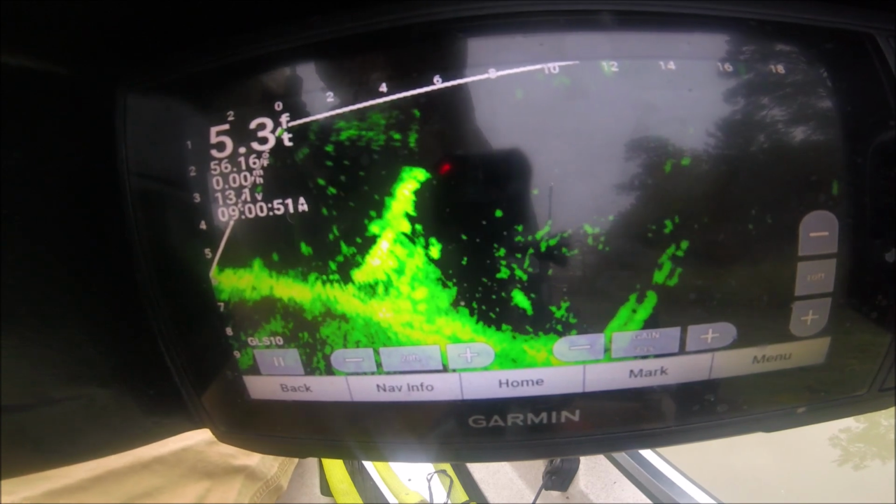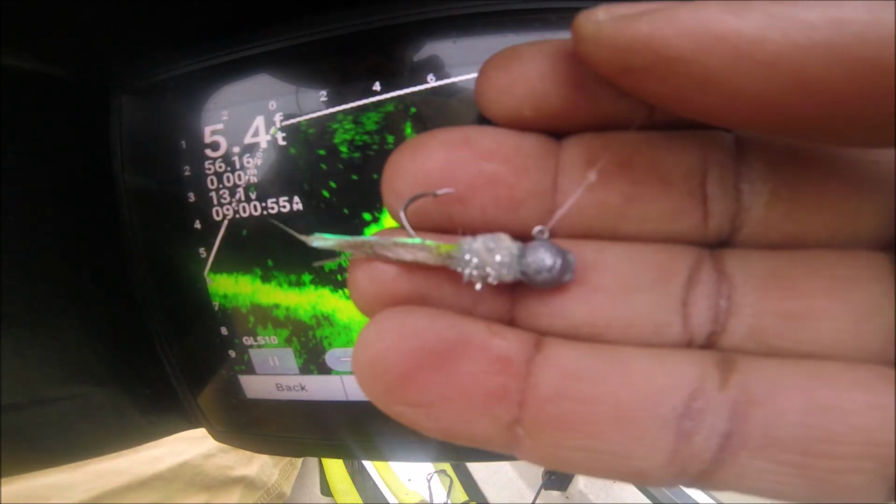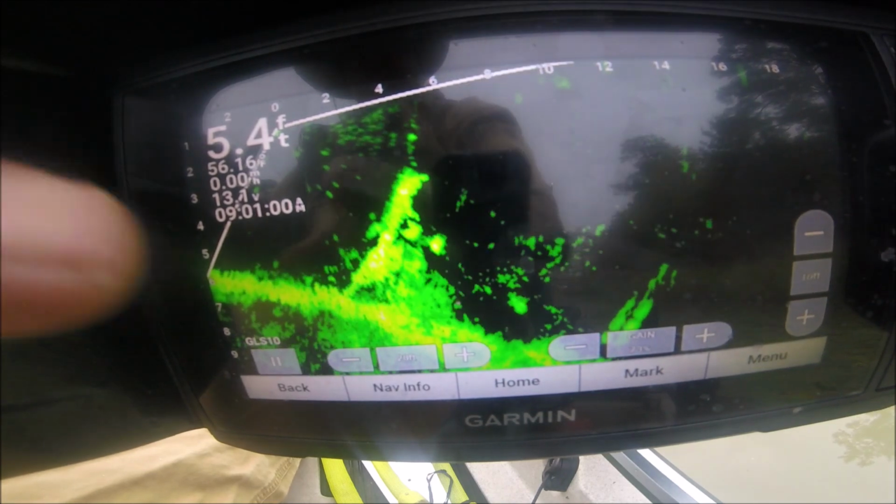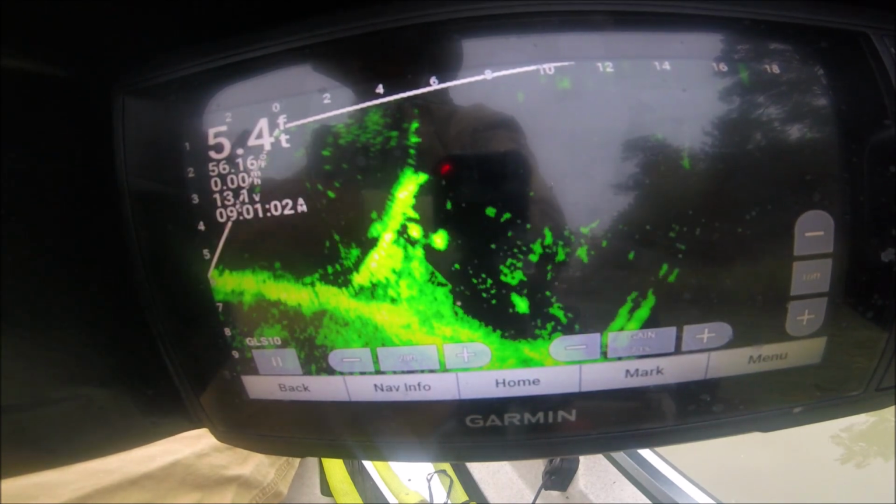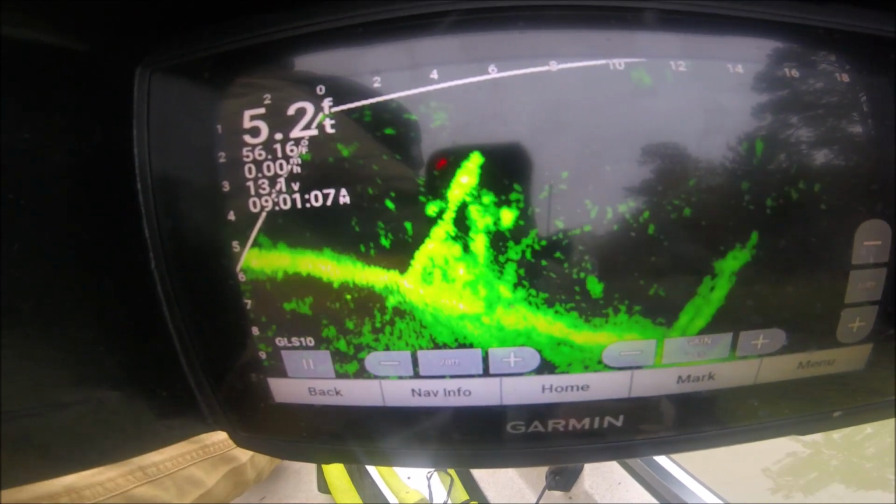Hooked up fishing, man. A hard hitter. Getting y'all some good footage of me targeting them. There's that jig. It's wet now, so it's going to look how it's going to look. There may be some good fish right there, so I'm going to see if I can pop me a few of them before I even leave the marina.